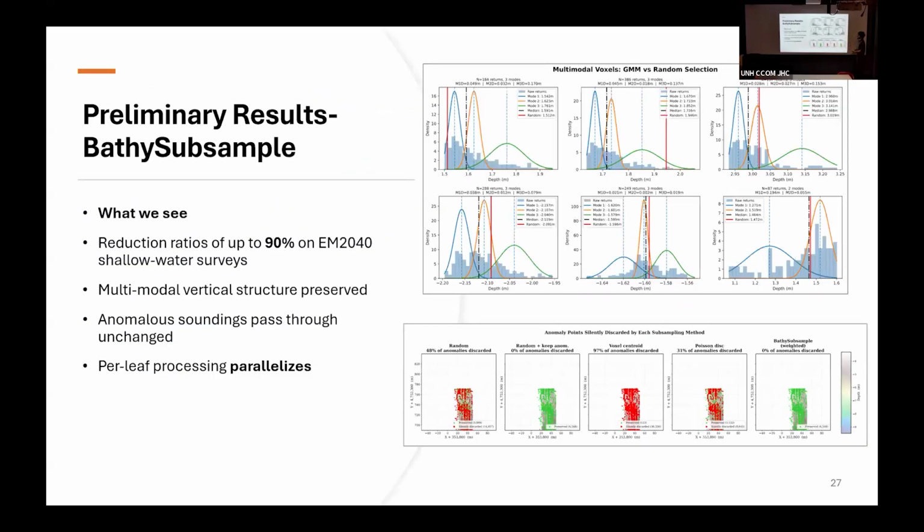And these are some of our primary results. We got reduction ratios of up to 90% on shallow water EM2040 data. And we were able to show that even when we reconstructed the surface from those 10% of points, it was valid and it was within specs. The multimodal structure was preserved.